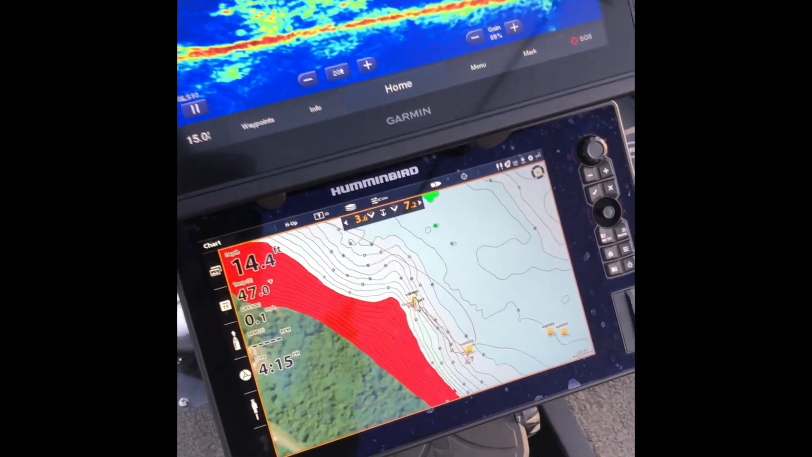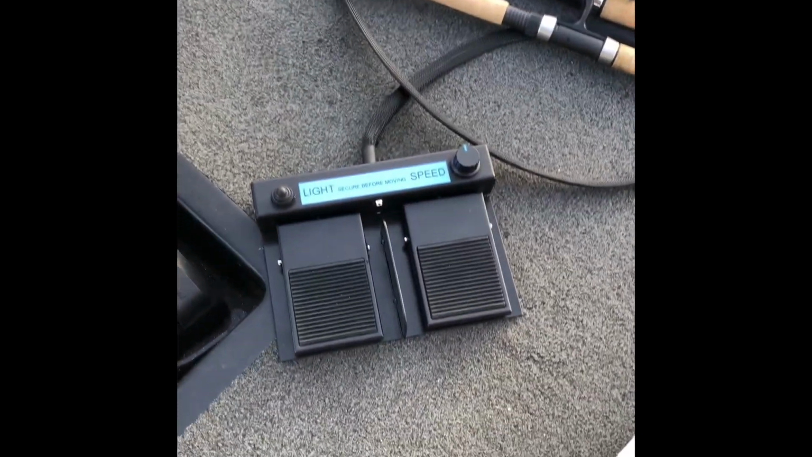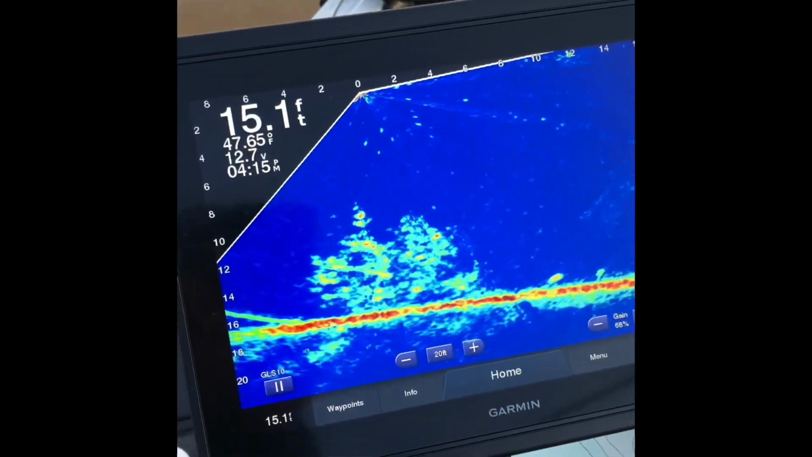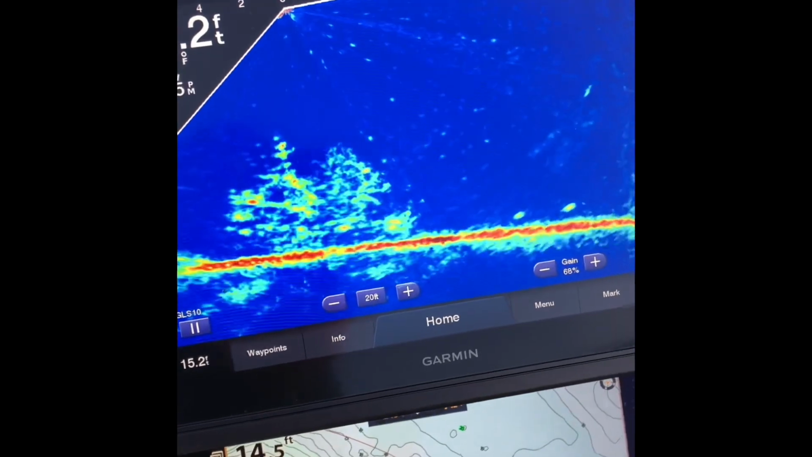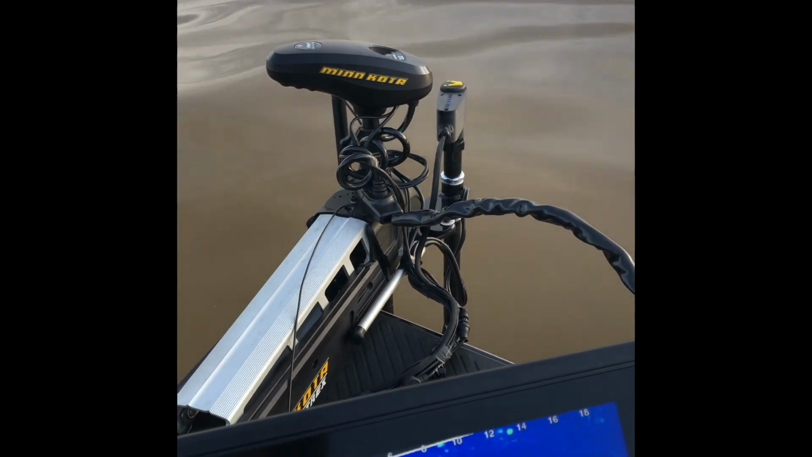Anyway, let's see what we got here. There's my pedal for my Livescanner. Actually, I was using the remote control today. It actually works very well, even with a fishing rod in your hand. It's a little small remote control. Works pretty good.